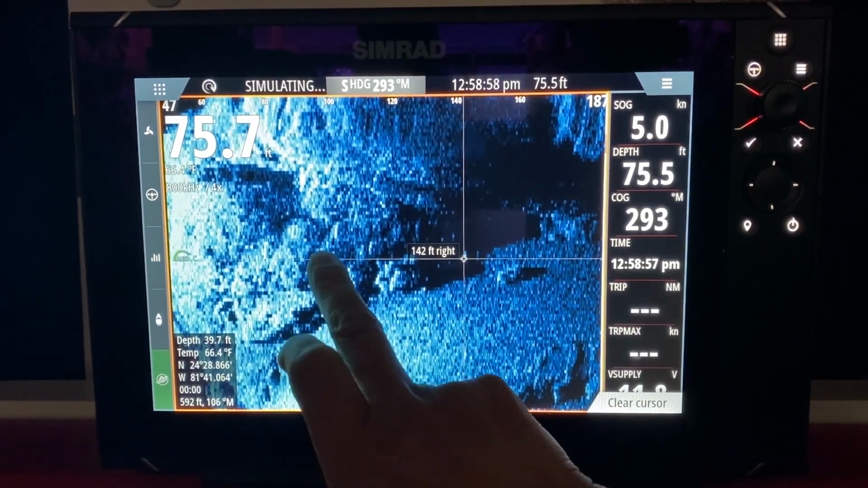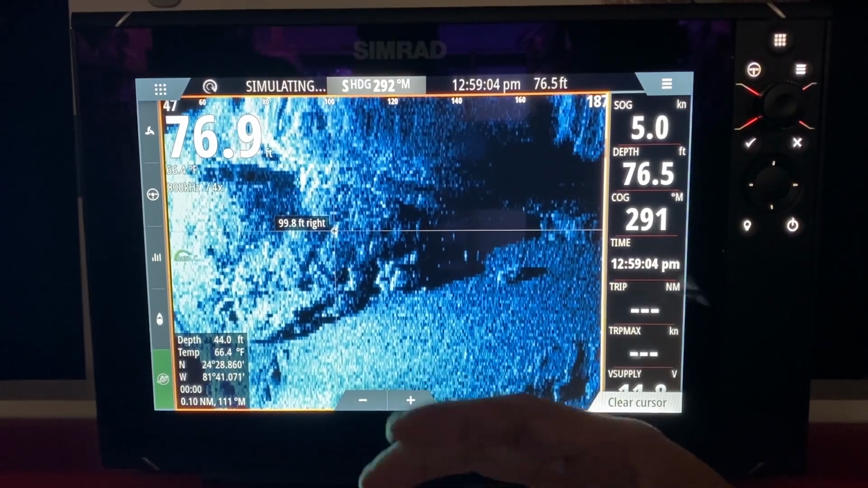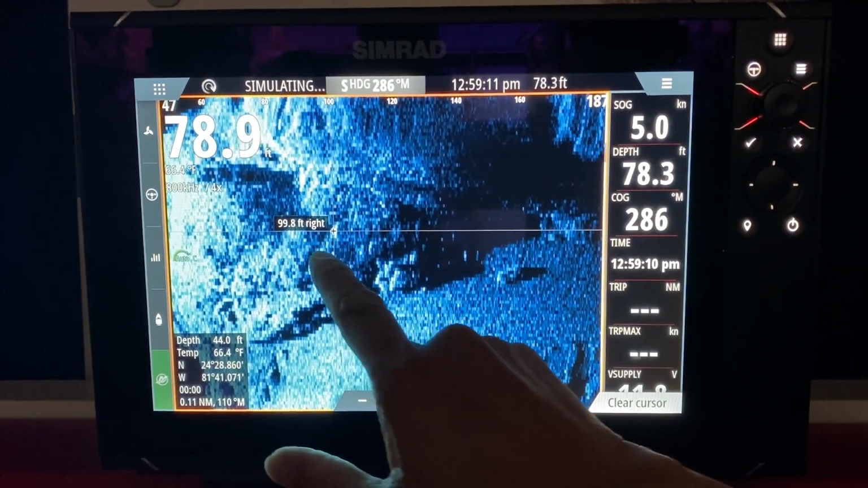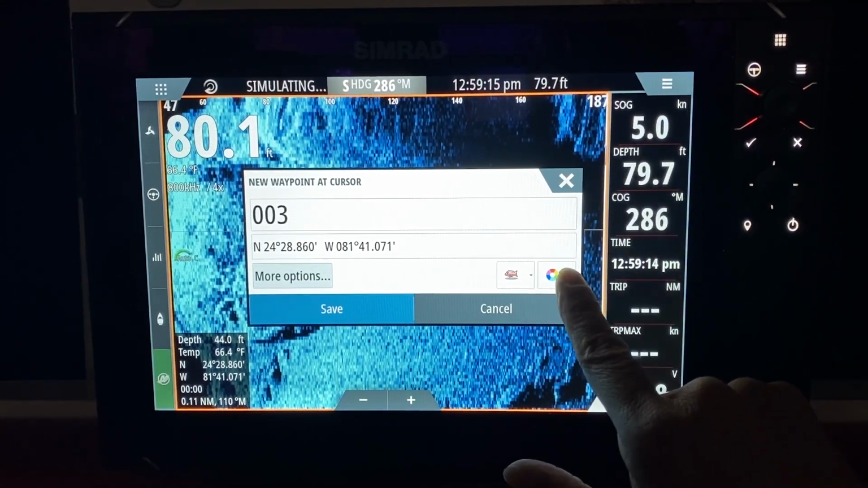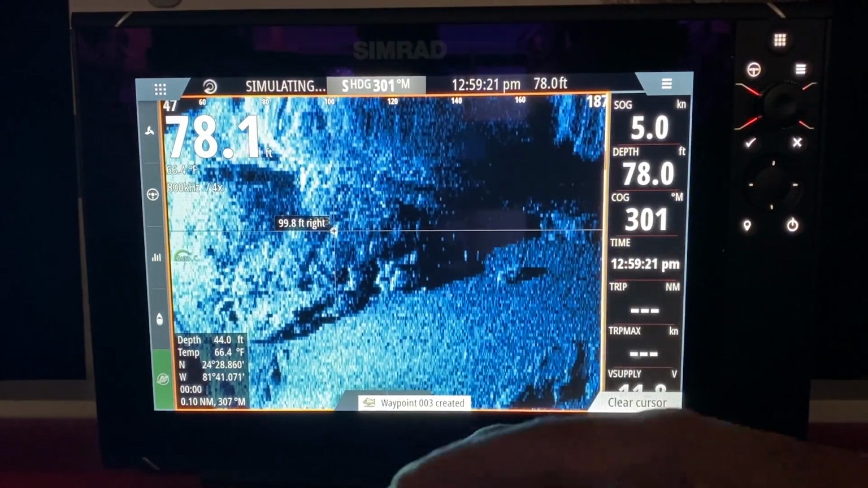And don't put a blue dot on it. If this is a beautiful rock pile or a brush pile, save it as a brush pile, save it as a rock, save it as a log, or save it as a fish. It's very specific, and that's what you want to learn to do. So we know this is a fish here. It's not very big. So we hit the check mark button, and we leave it as a green fish, for example, and we save it. So we have a little fish marked right here. Okay? So that's using your side scan.